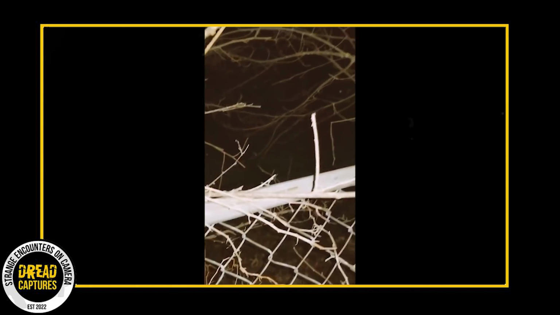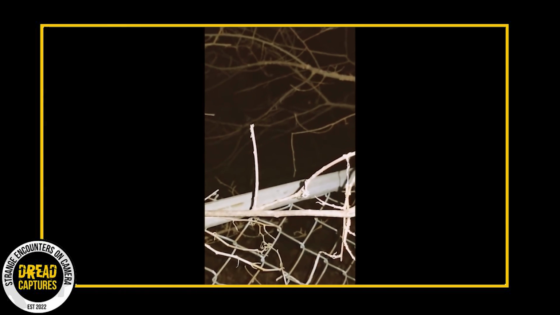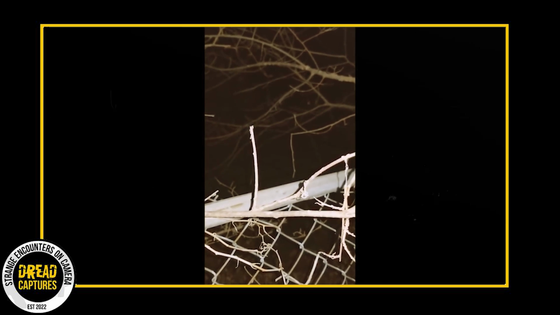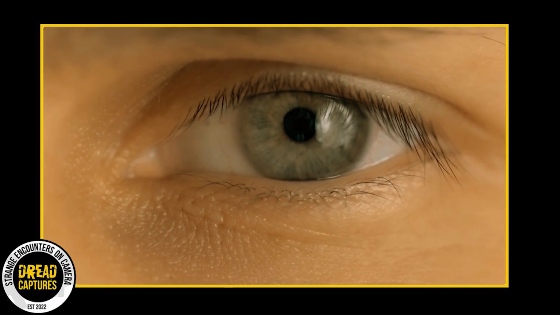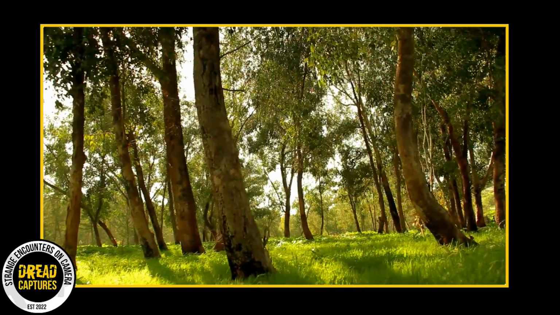One point worth noting is an odd light visible among the trees in the footage. This peculiar illumination appears to descend to the ground synchronously with the eerie howl. And did you hear that? Some viewers on YouTube have proposed that this might resemble a bizarre glowing eye. But what's your take on this? We welcome your theories and interpretations.